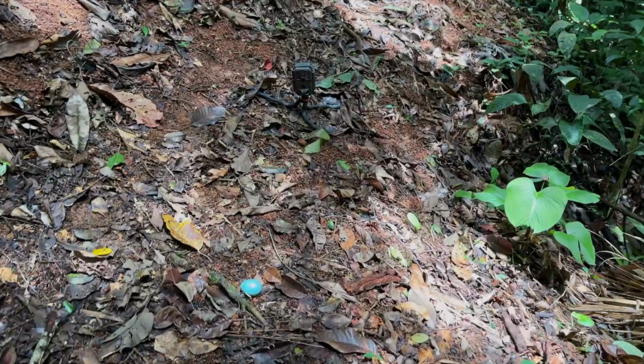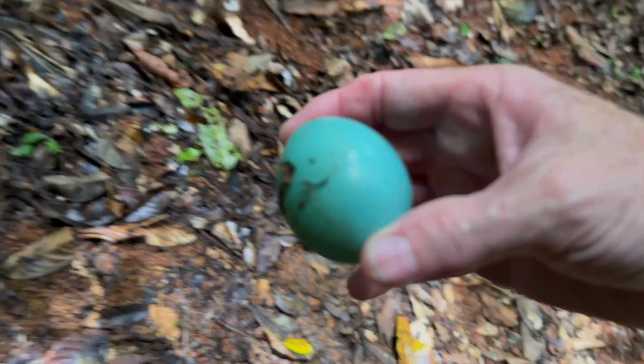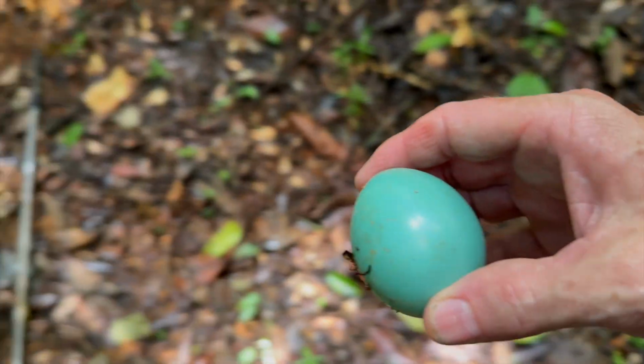Well, it's been about 10 days and the egg is still here, so we're going to take it and move it to a place that may get a little more traffic. Doesn't even seem real at all.